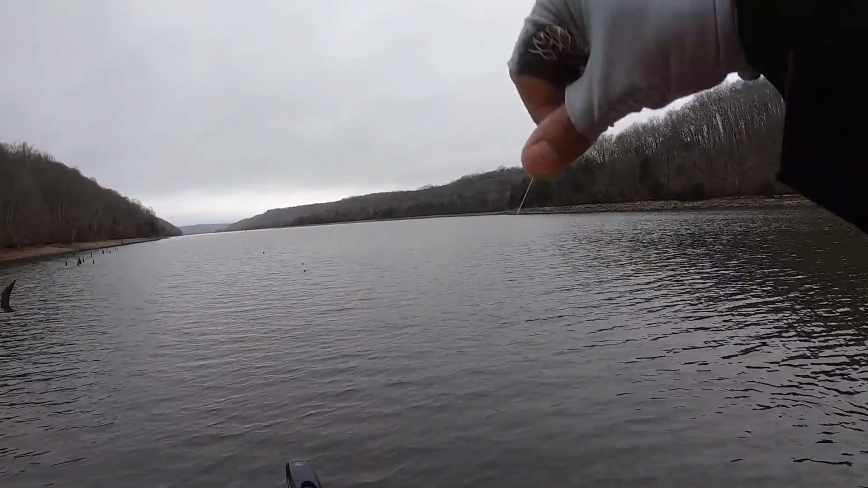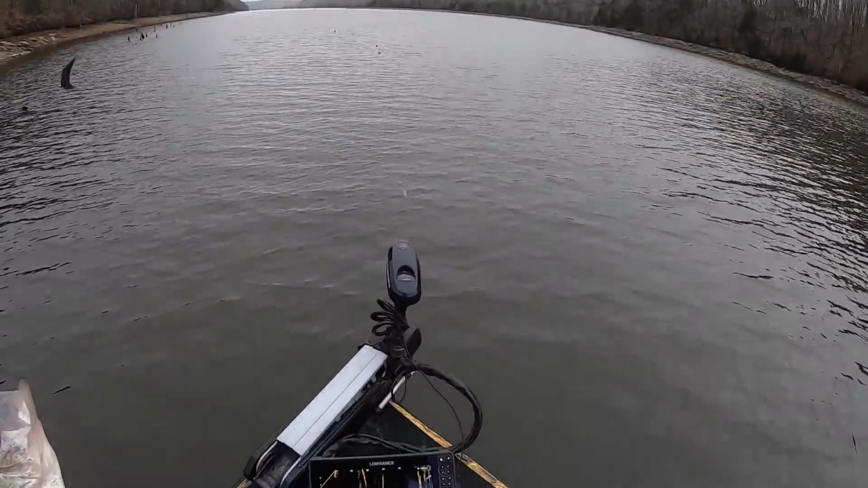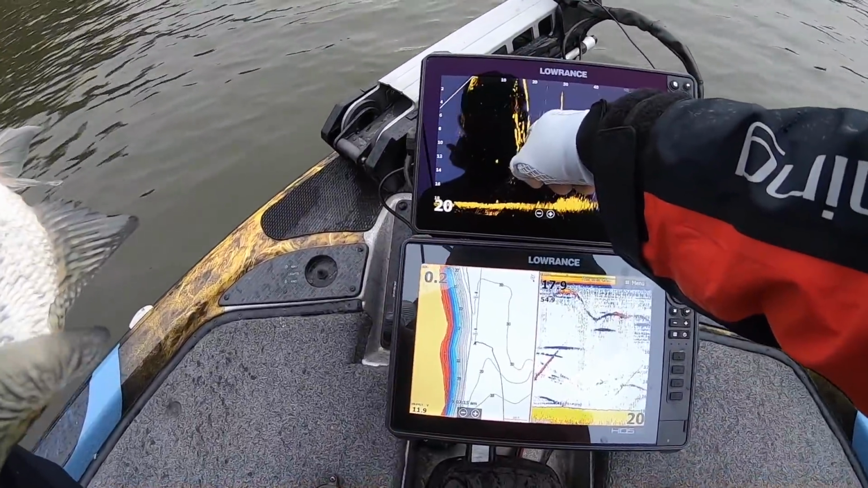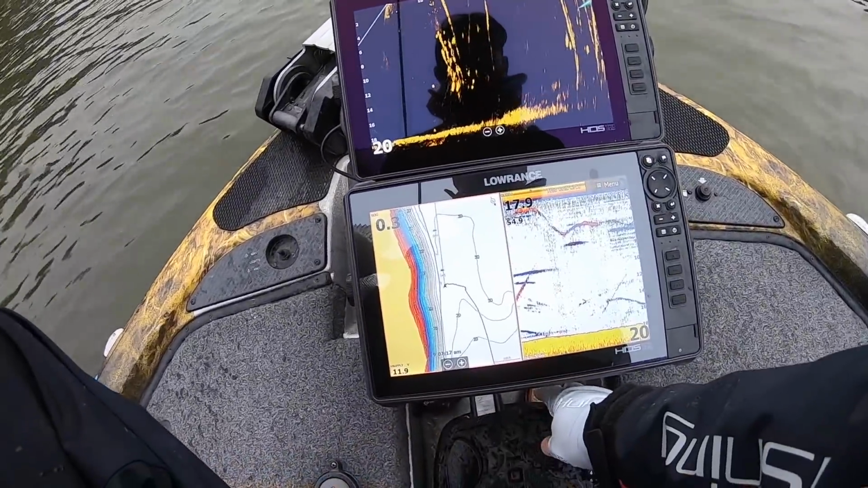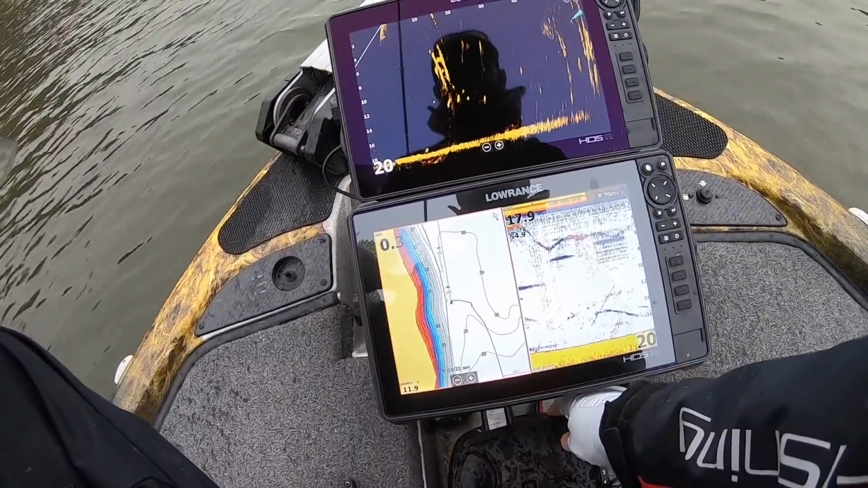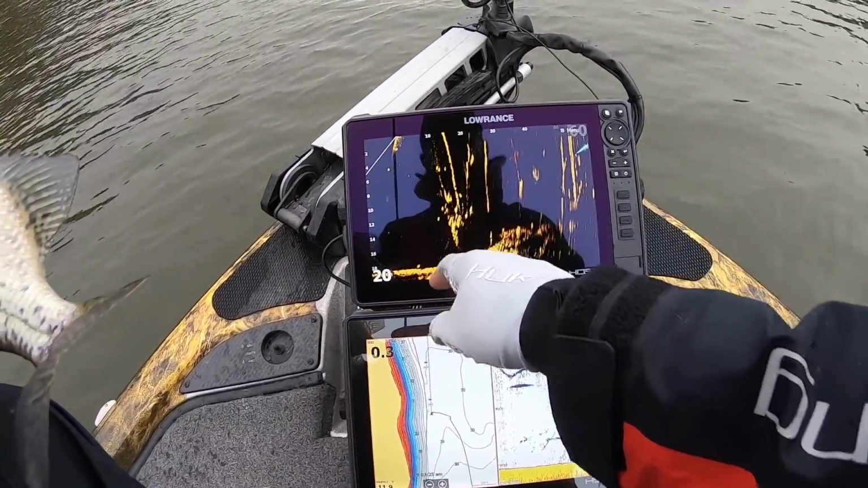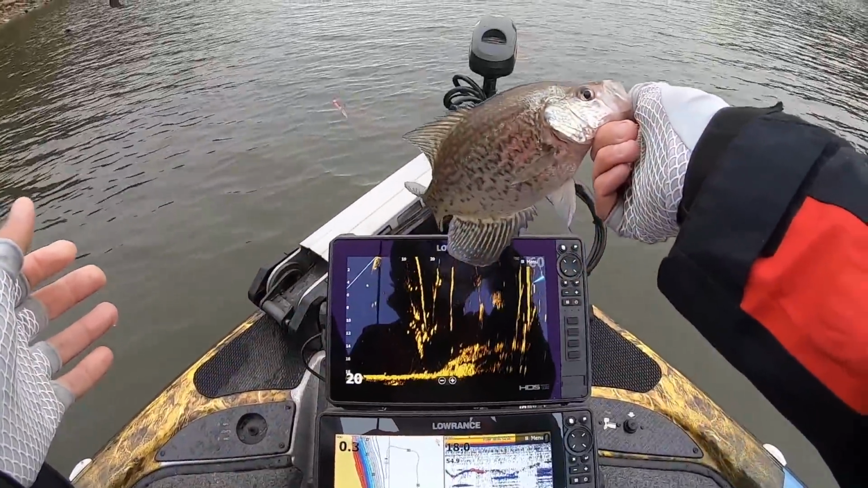Hang on, I'll show you guys where he was at. He was right there in that tree. You can see those fish in that tree, and those are holding tight. But there's definitely some in there. You see a couple right here. That's where he came from.